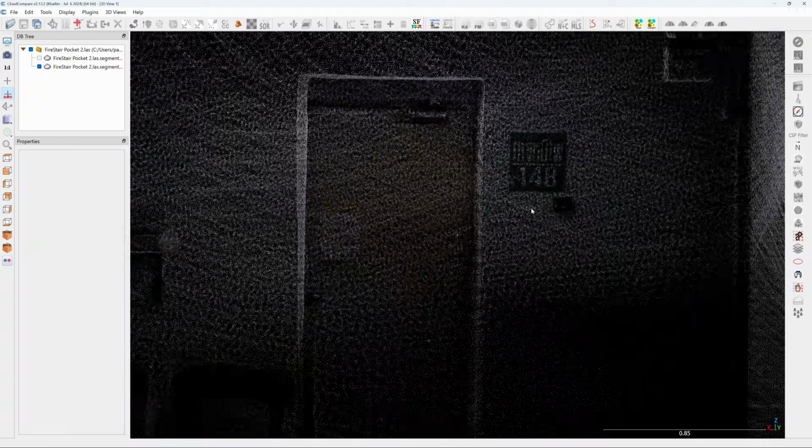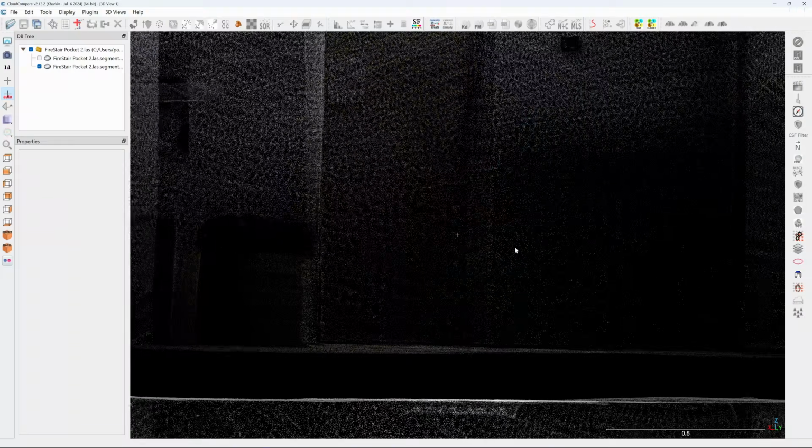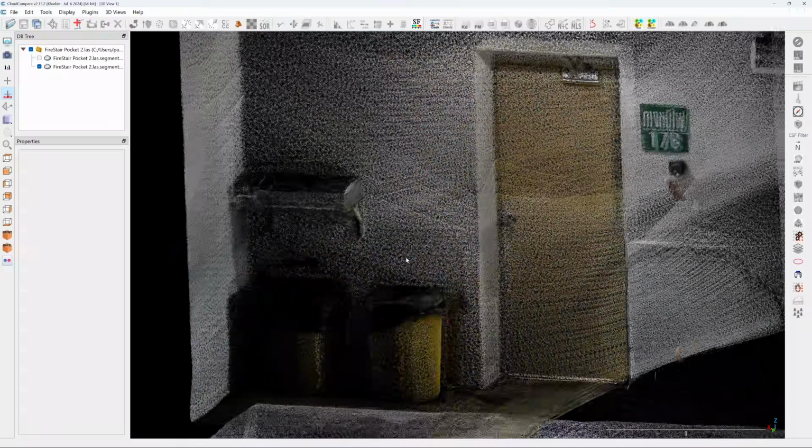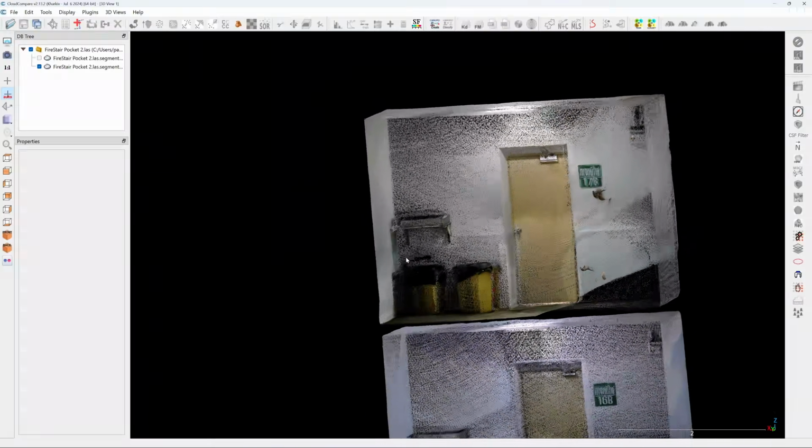It's a bit better on the 16th. The signage becomes sharper as you move downward. The Pocket 2 doesn't perform as well as its competitors in the staircase scanning test.